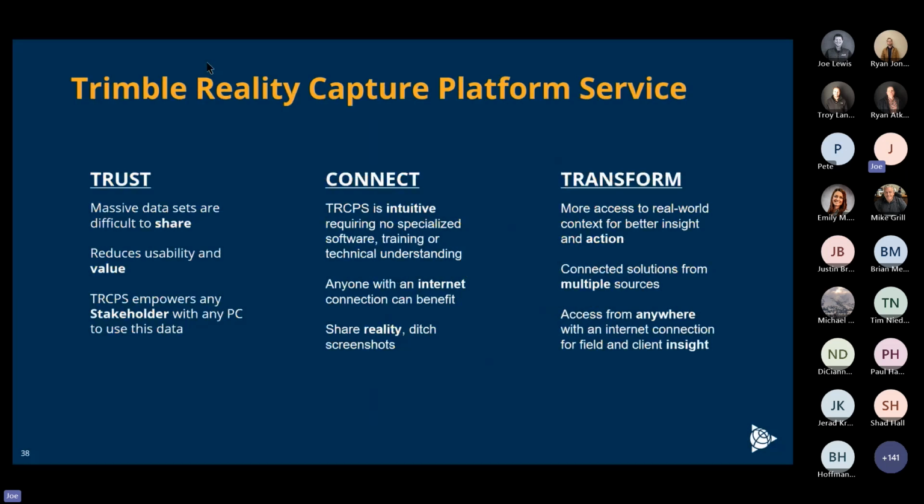What this does is it opens up scanning for everybody. The question has always come up, what do I do with this data? And now you've got the ability to let any stakeholder look at this data. They do not need a specialized computer. They do not need specialized software. At no charge, your clients can now go in.